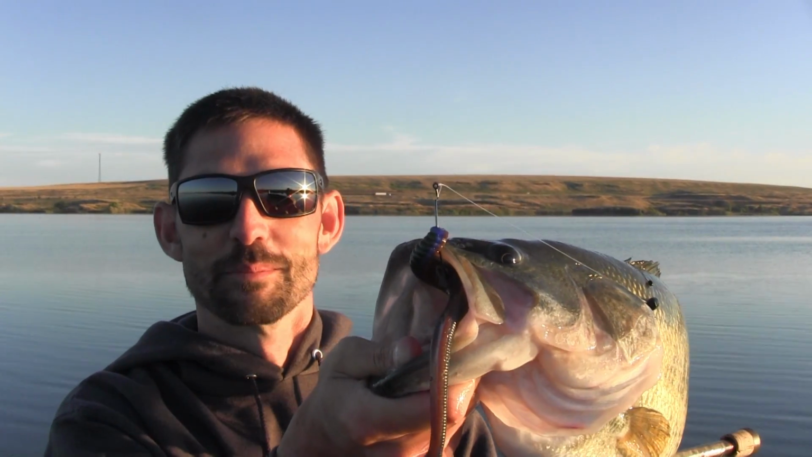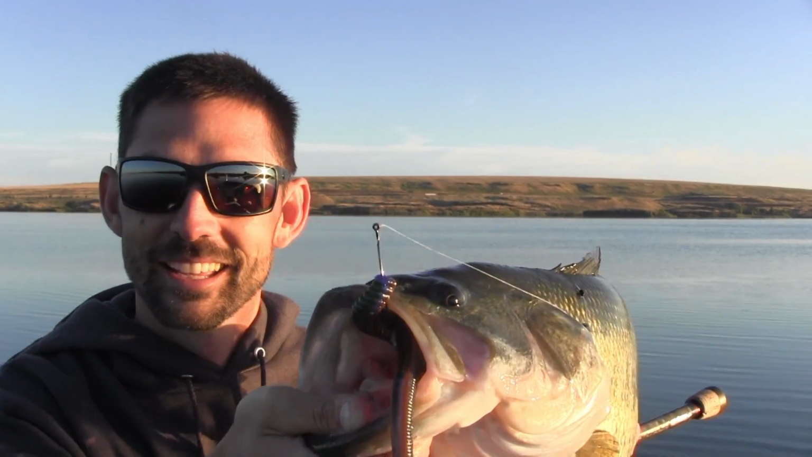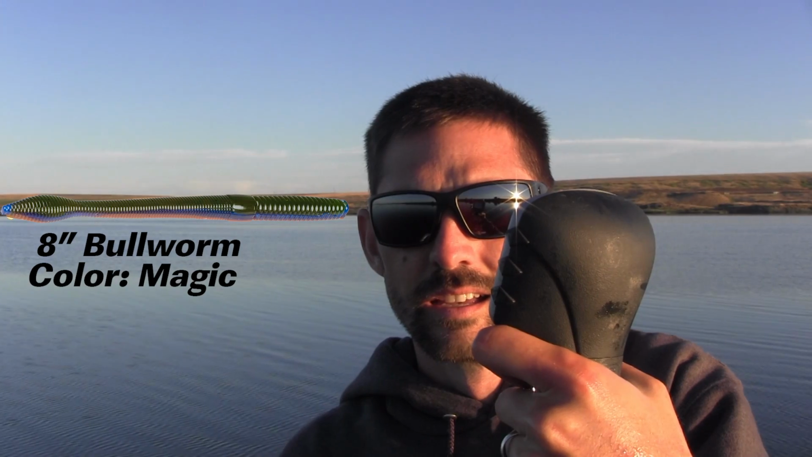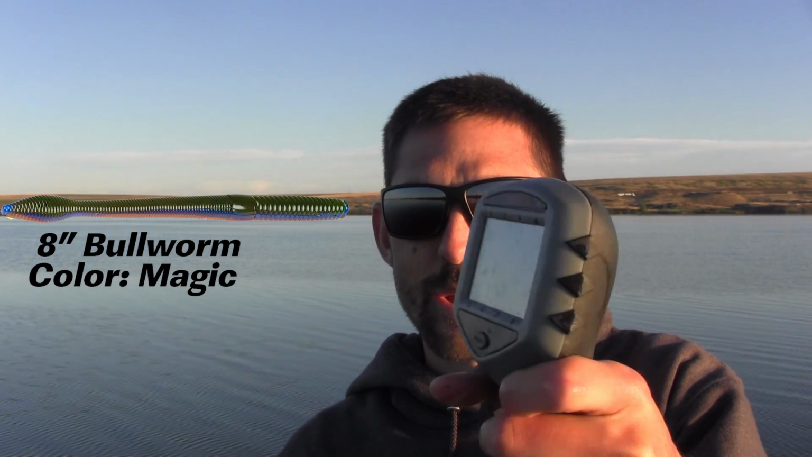Man, it's awesome to feel your rod load up like that. Let's get a weight on this girl. 6 pounds, 2 ounces.